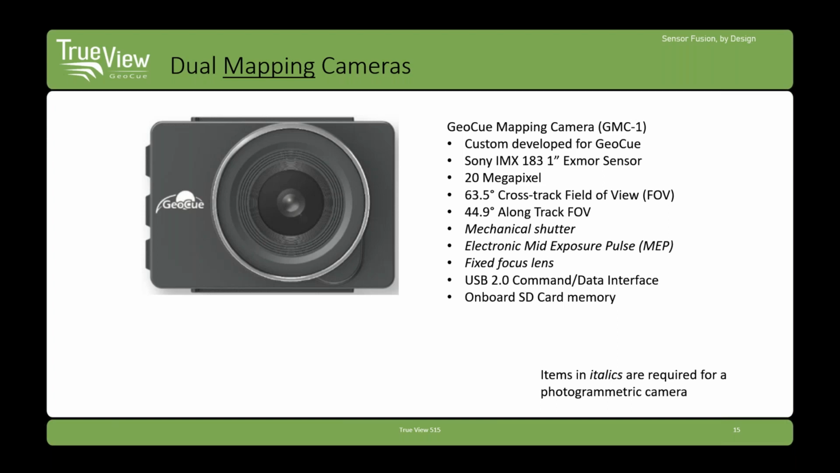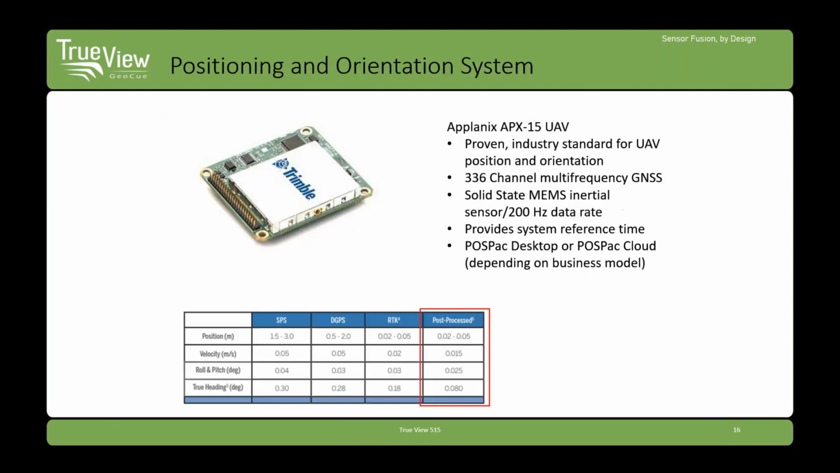in our 3DIS scheme. It also has a fixed focus lens, and what that means is that it will hold calibration from flight to flight. If you have any kind of focus ring on a camera, it's very difficult to keep consistent calibration. As you rotate the lens, it changes the principal point intersection with the sensor and so forth.